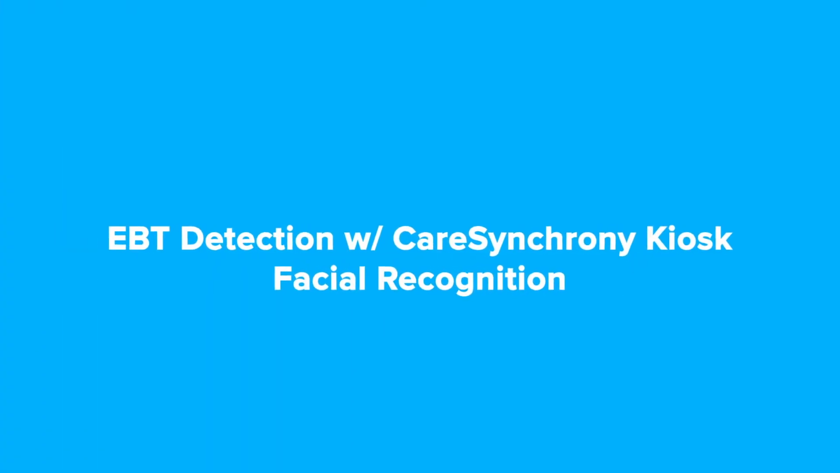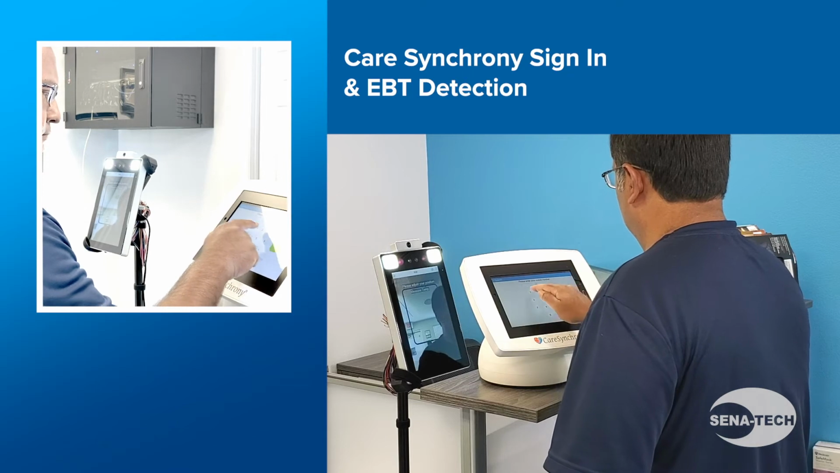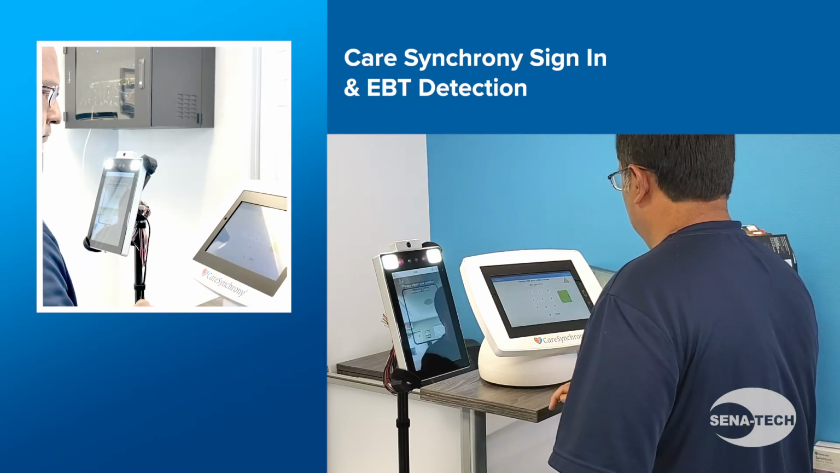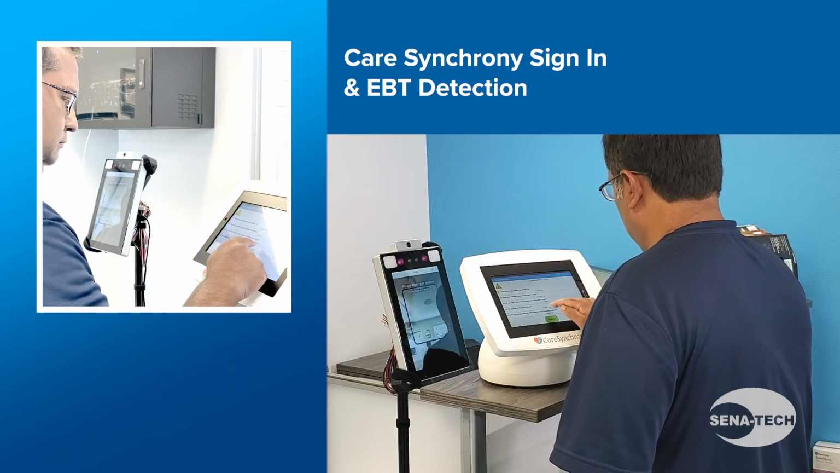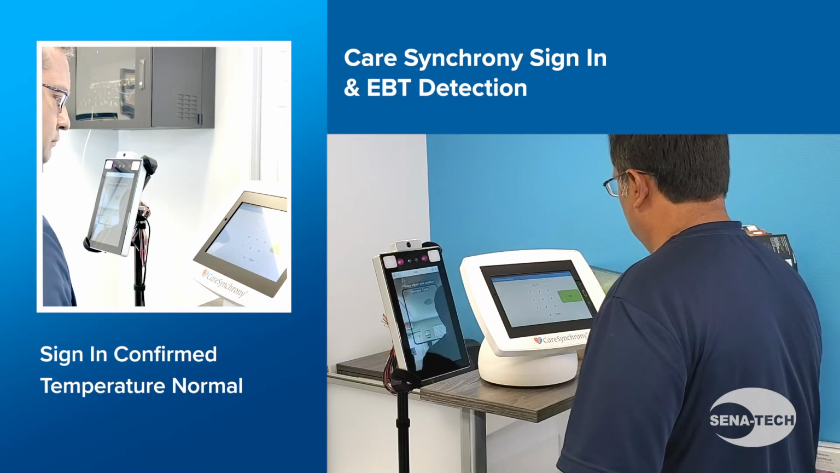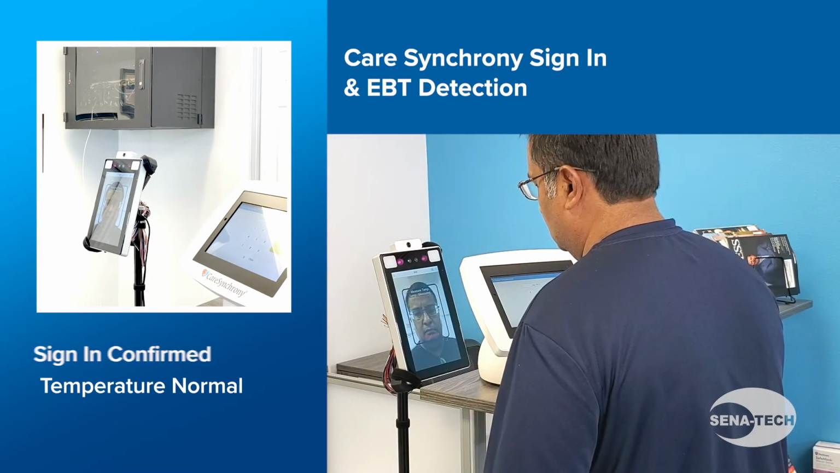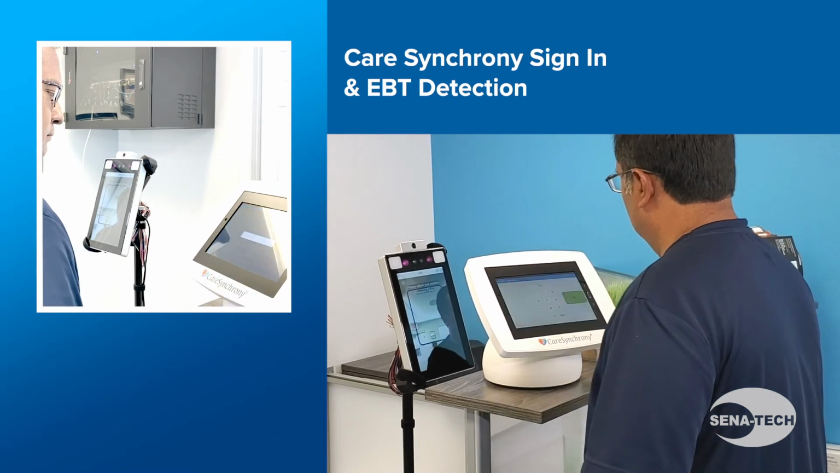The next scenario includes the integration of CareSynchrony's Sentinel terminal. In this scenario, the user checks in using the Sentinel Kiosk, and after identifying themselves, they are prompted to use the thermal camera to register their body temperature. In this case, the person has a normal temperature and is granted access.